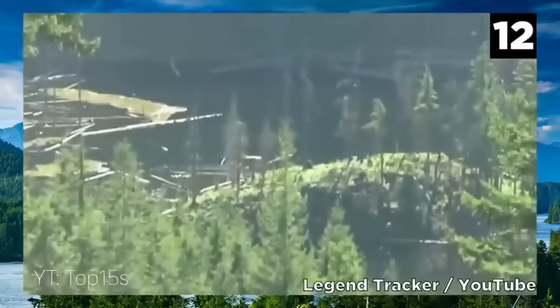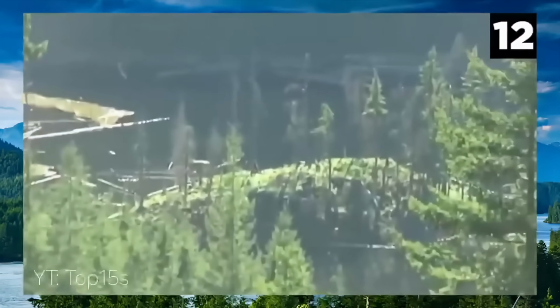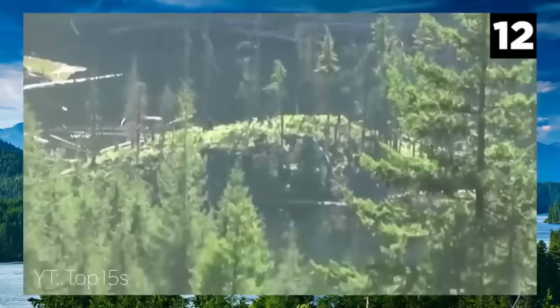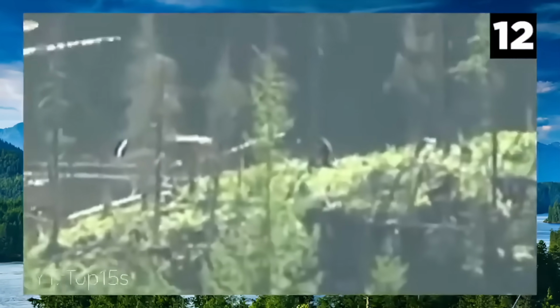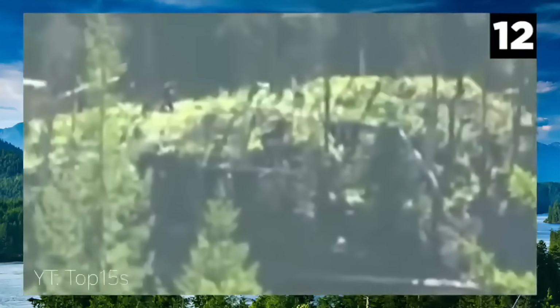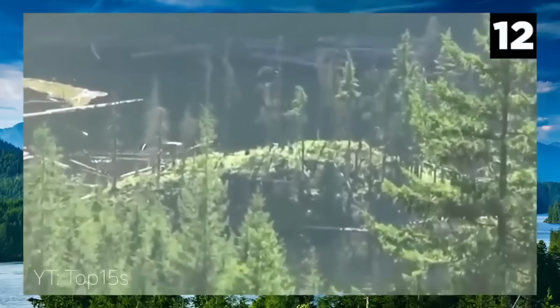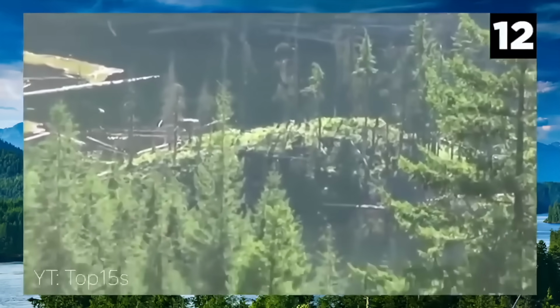This next video shows a creature spotted on Hilltop. A couple saw the creature as they were hiking on a logging road in British Columbia. While they were taking pictures of the beautiful scenery, they noticed some movement. When zoomed in, you can see a hairy ape-like creature walking around, swinging his arms. You tell me what you guys see.